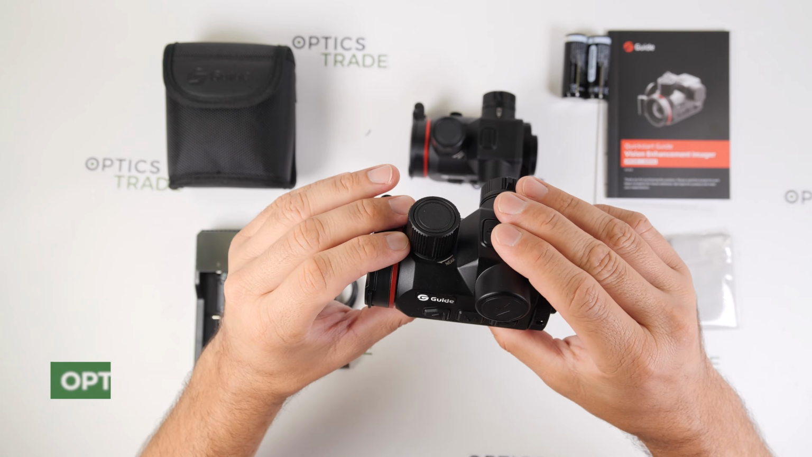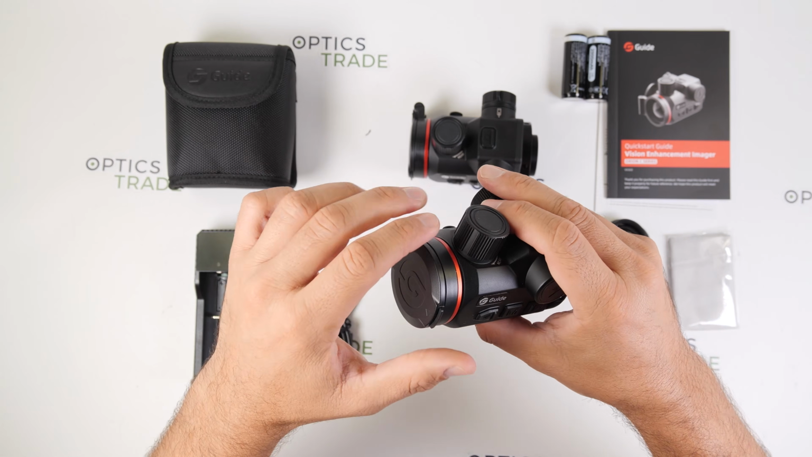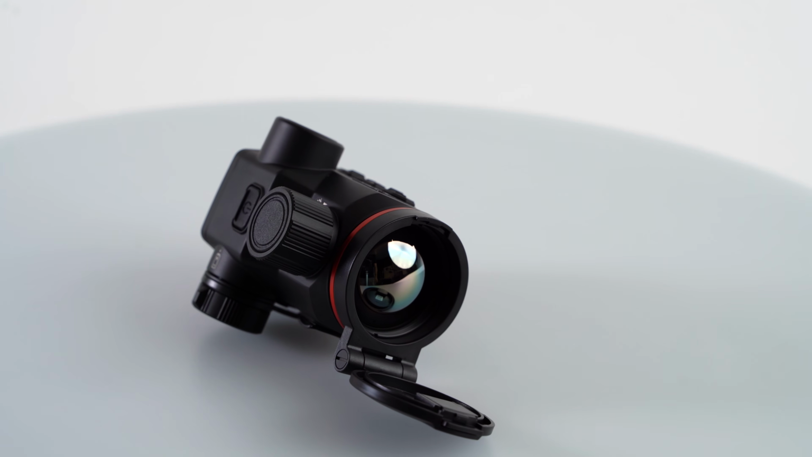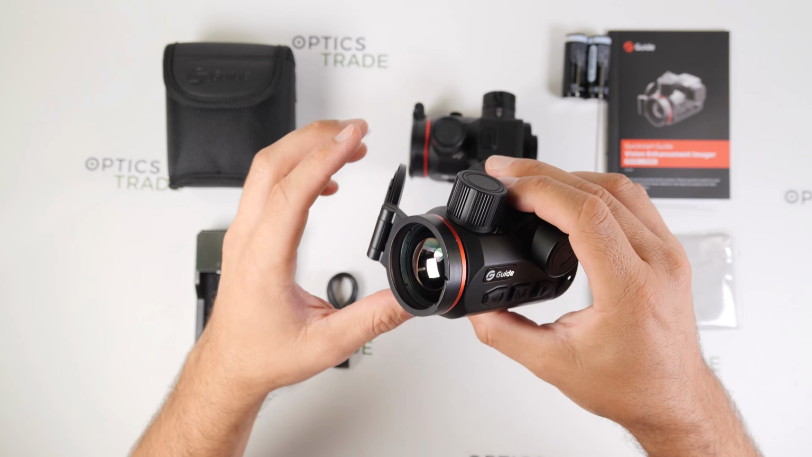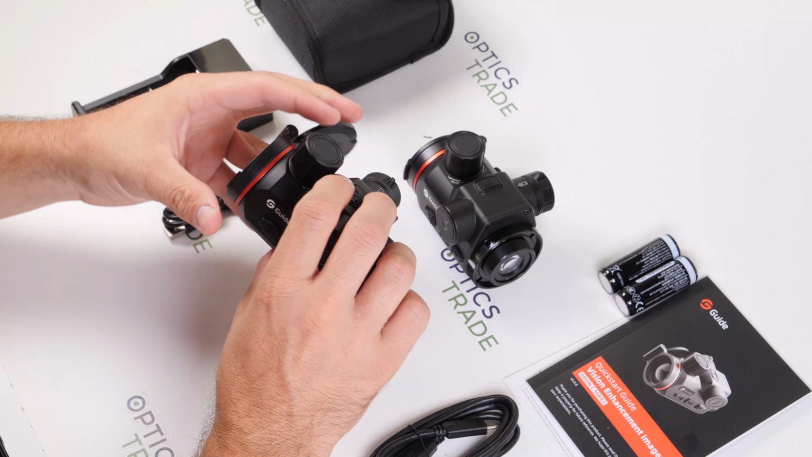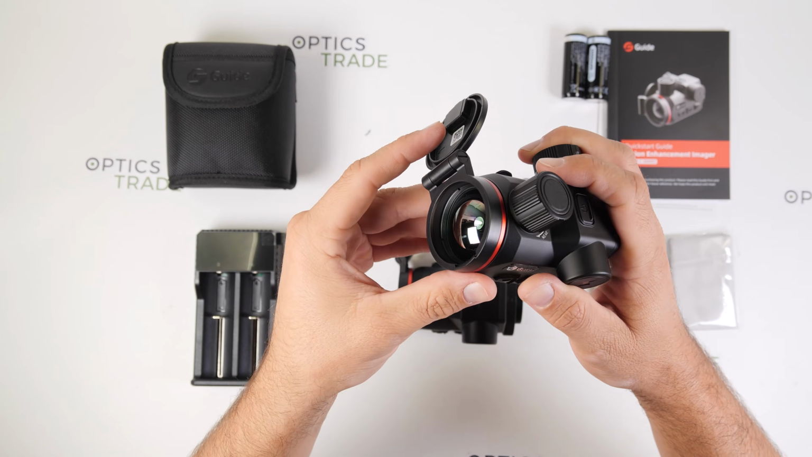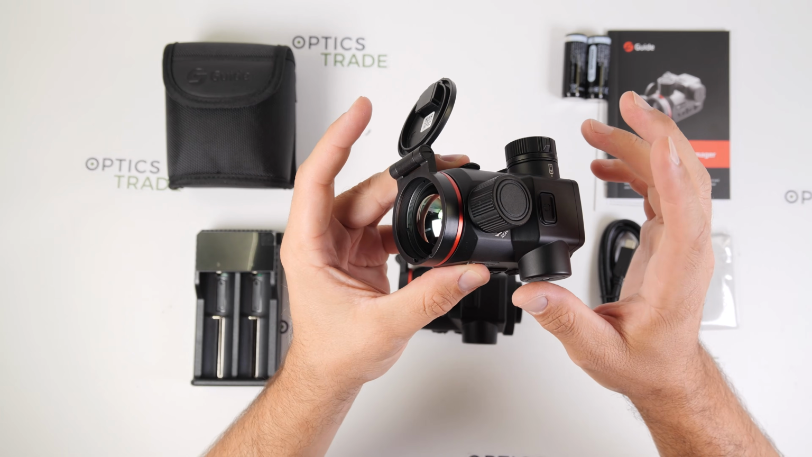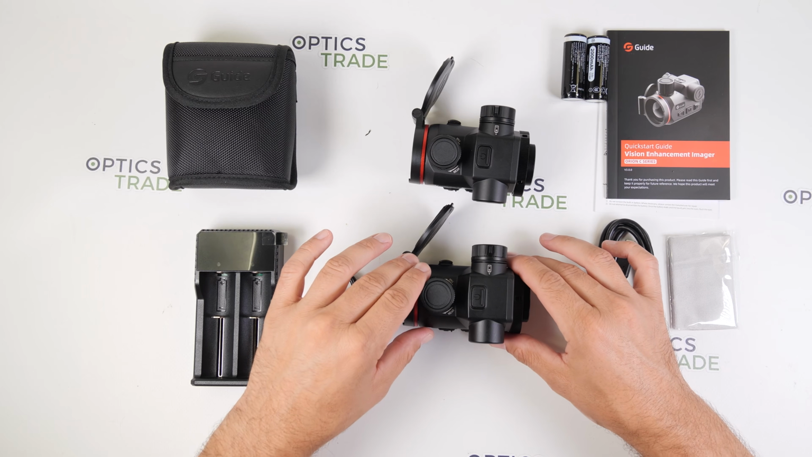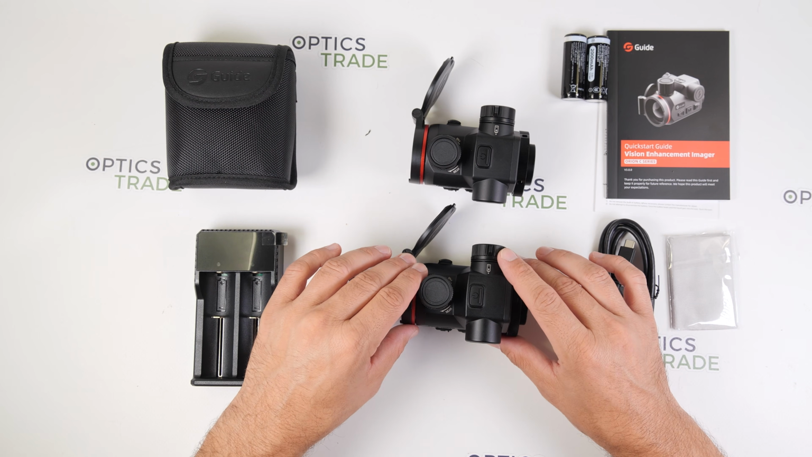The magnification through this device is true 1 times. The lens diameter is on both models 35 millimeters and the aperture is 0.9. The field of view is another major difference between these two models, and thanks to its larger thermal sensor in the 635 model, it offers a much wider field of view of 22 by 17 meters at 100 meters.